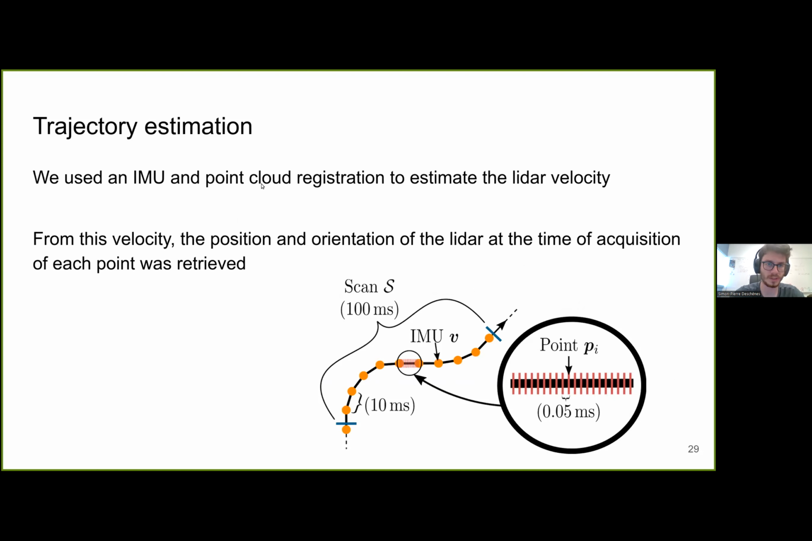So in order to estimate the motion of the LiDAR during the scans, we used an IMU and point cloud registration. This allowed us to estimate the LiDAR velocity, both angular and linear. And from this velocity, we were able to retrieve the position and orientation of the LiDAR at the time of acquisition of each point in the scan.